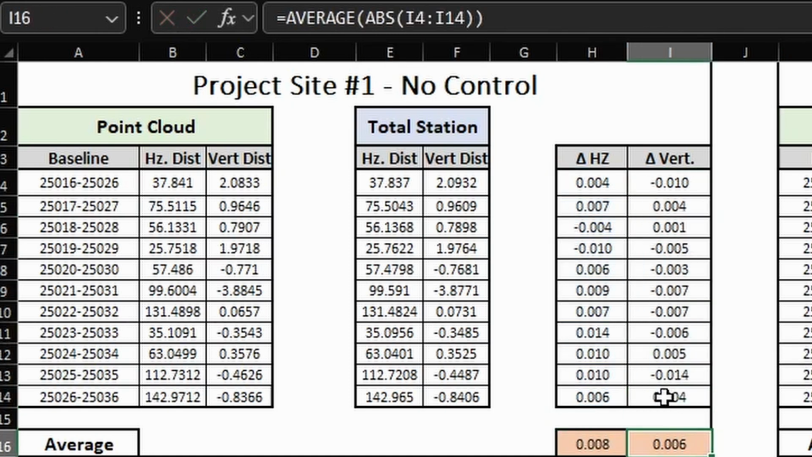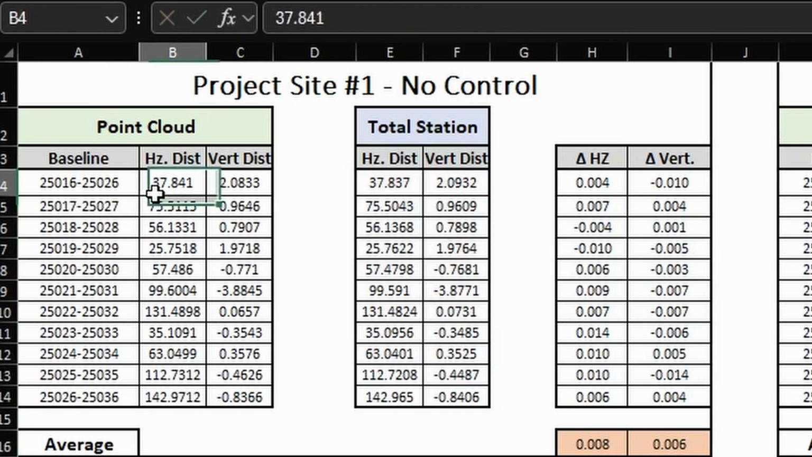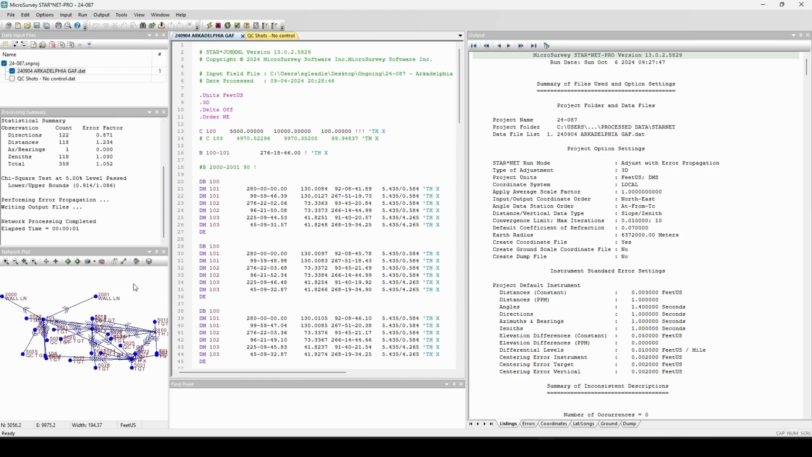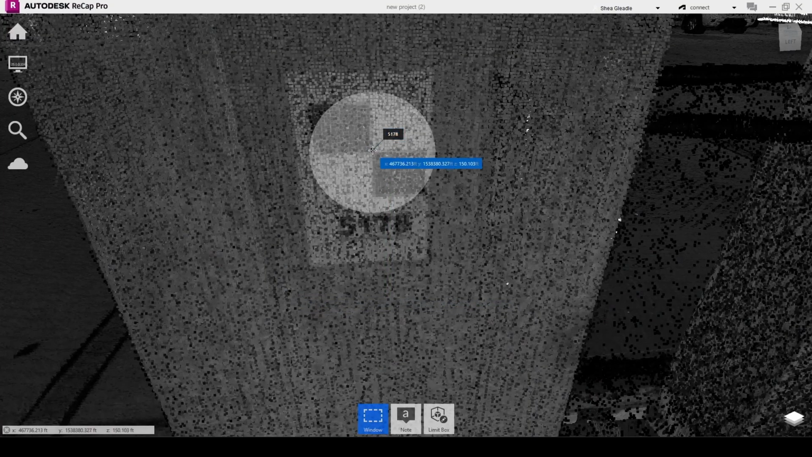Again, no control was used. There is nothing tying the total station coordinates to the point cloud coordinates. I find it pretty shocking that this level of accuracy is possible, considering it includes random error from the total station control network, the cloud-to-cloud registration, and manually picking out the center of the targets in the point cloud.